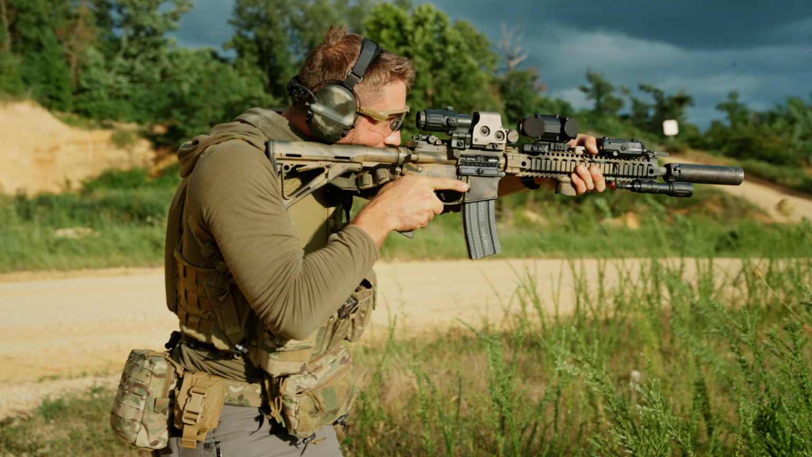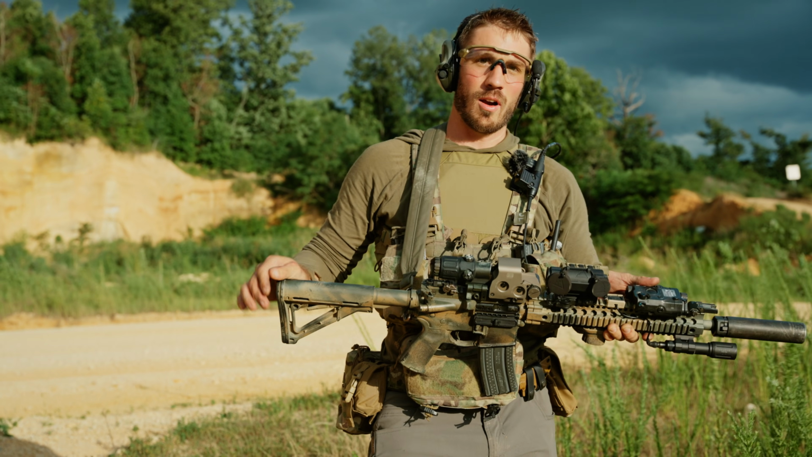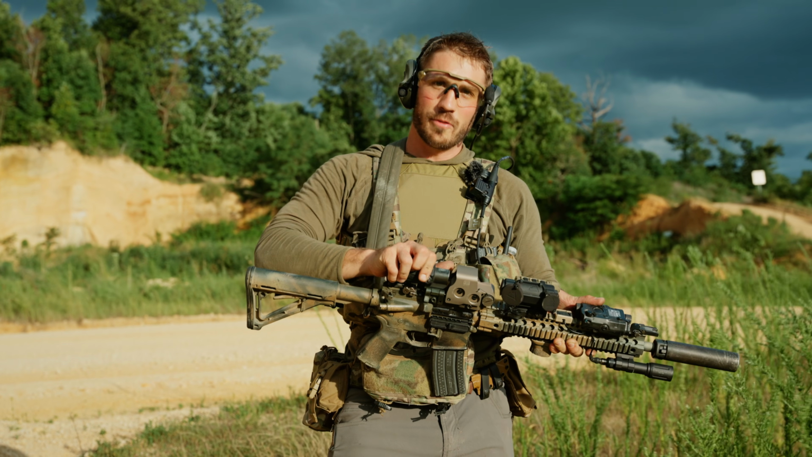hold on. Yeah, I can't even find it. It works in this configuration, but there are a lot of limitations because you are forced to use that magnifier.